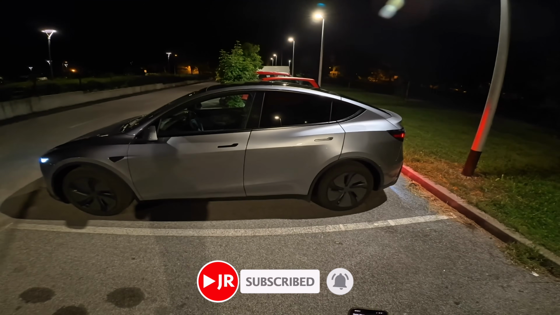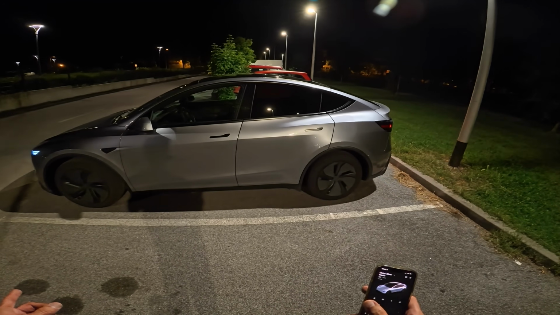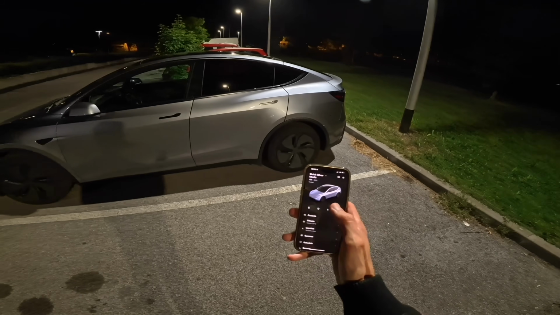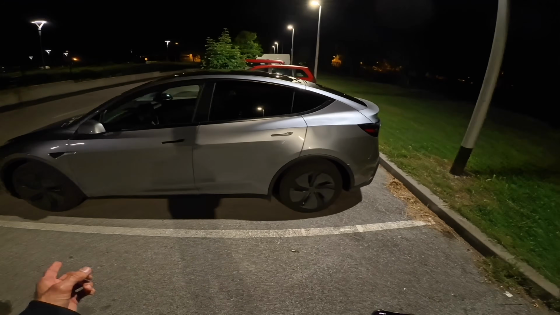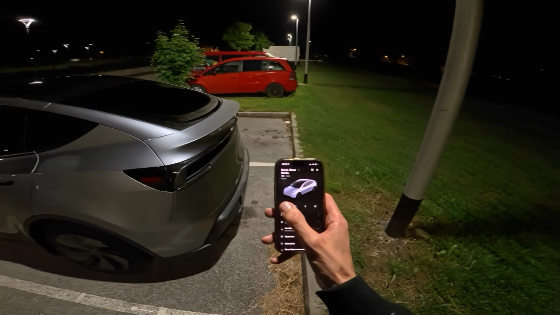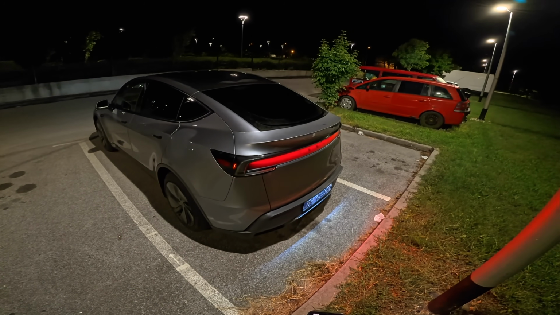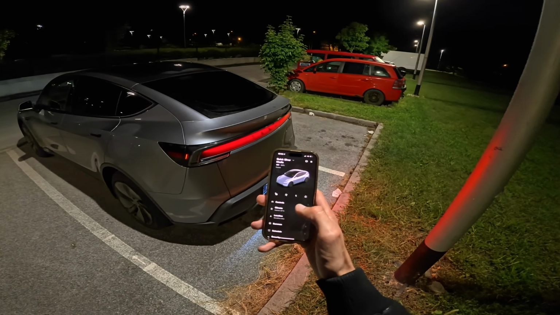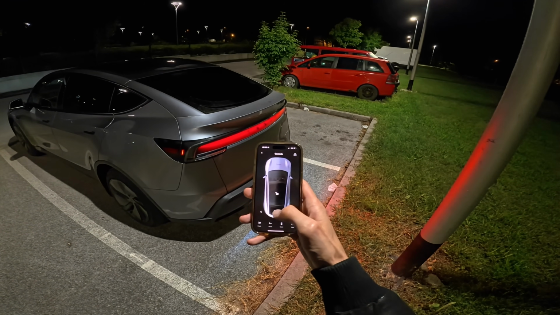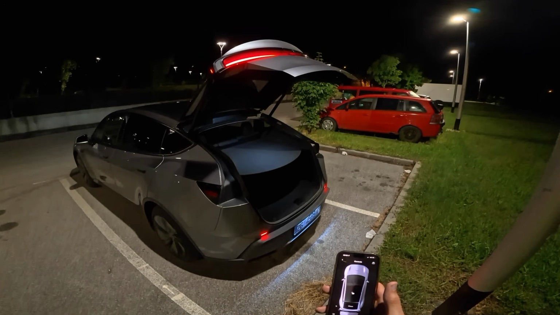You can see the side profile. We have here the long range dual motor, so it's all-wheel drive. 514 horsepower. 0 to 100 is 4.8 seconds. If I unlock it one more time, you can see the new indirect taillight. Looks pretty sweet.